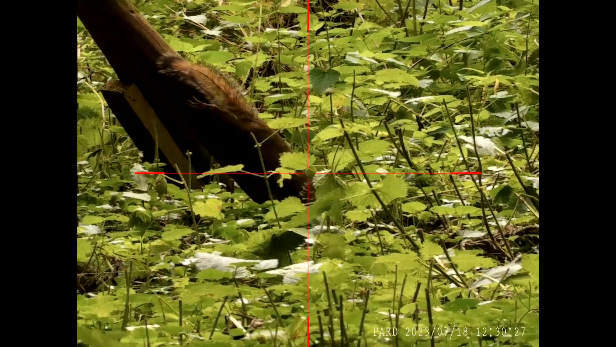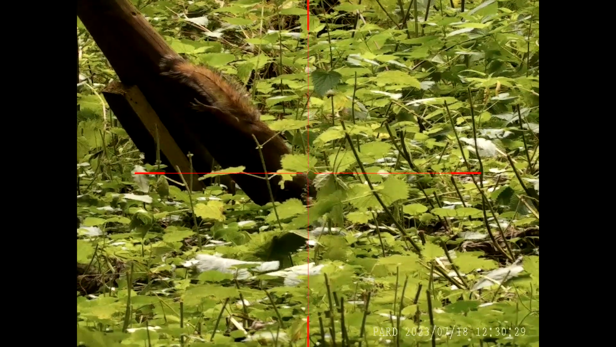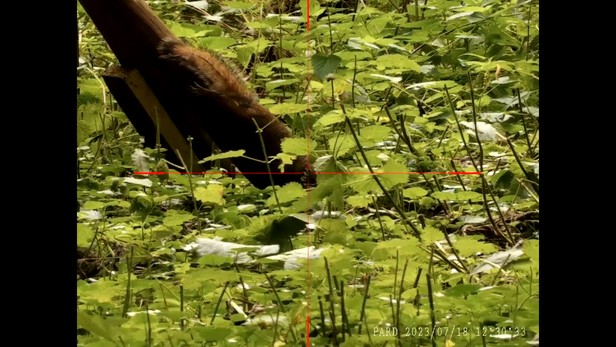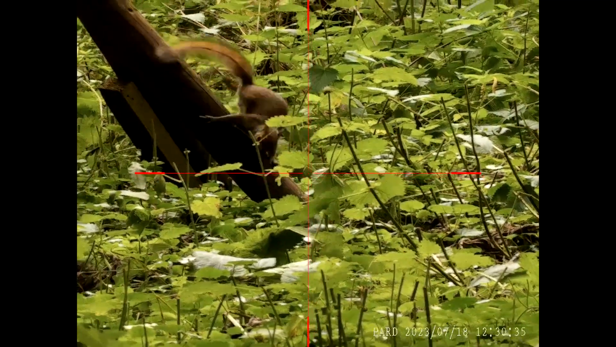I think one of the other dead squirrels must be there. It's quite interested in it. Head doesn't stay still long enough to take a shot, at least not to be confident in taking one.